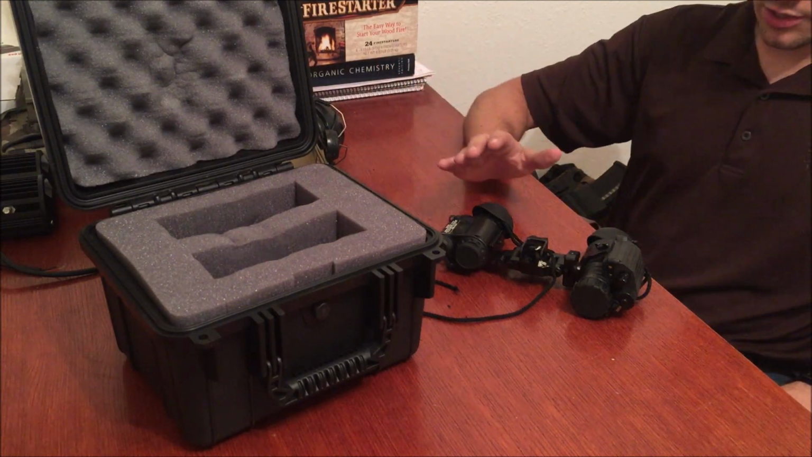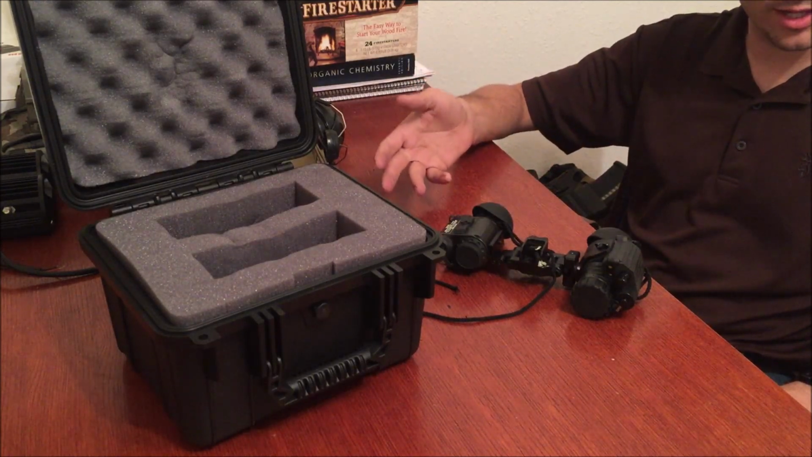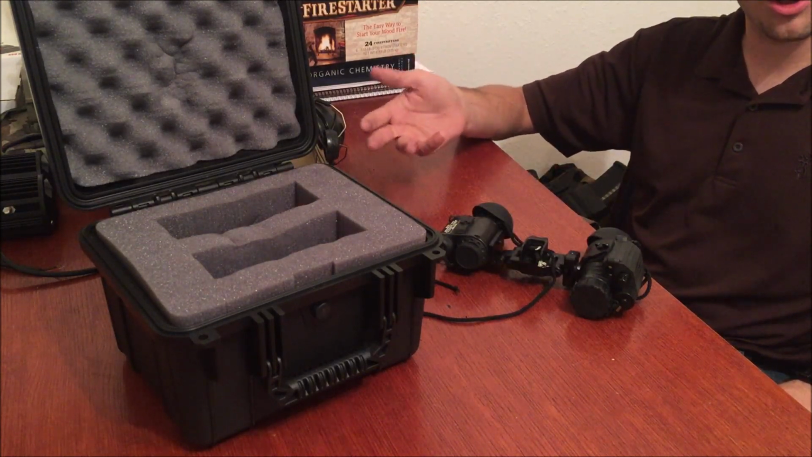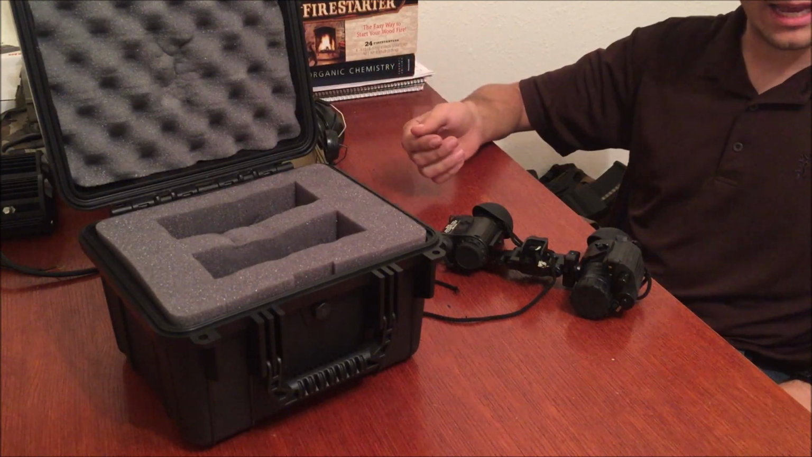So first we're going to take a look at the device. I'm going to run you through the quick specs on it, what to do if you're wanting to mount it on a bridge like this, and then we're going to take some looks through it with the internal recording feature that it has so you can get an idea.